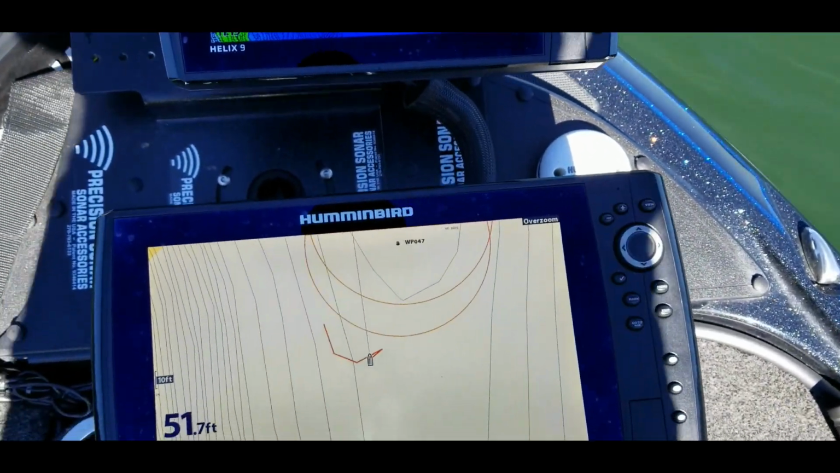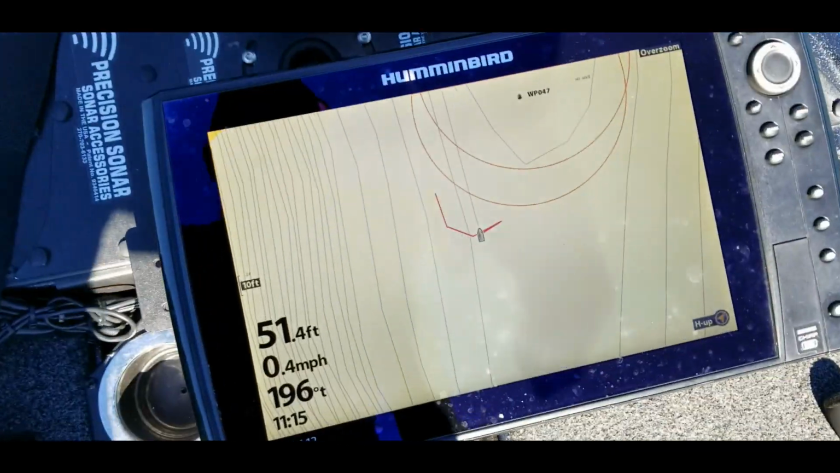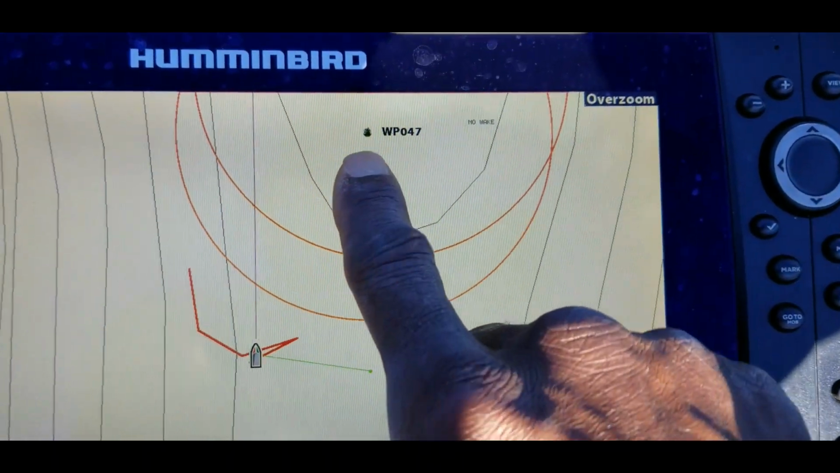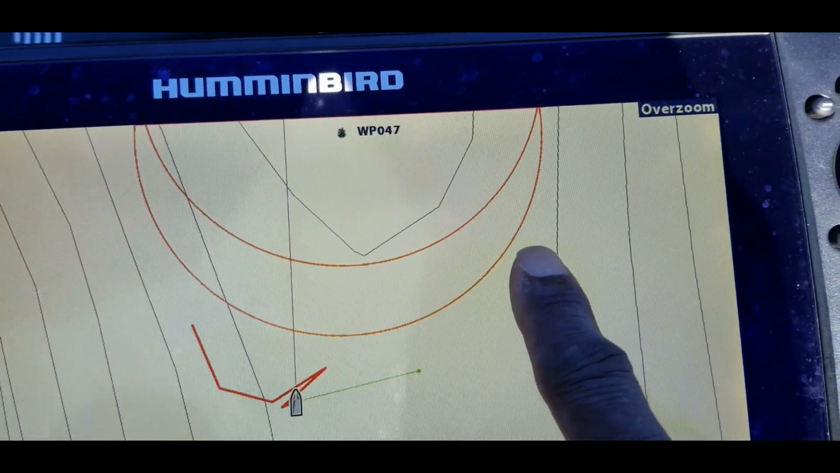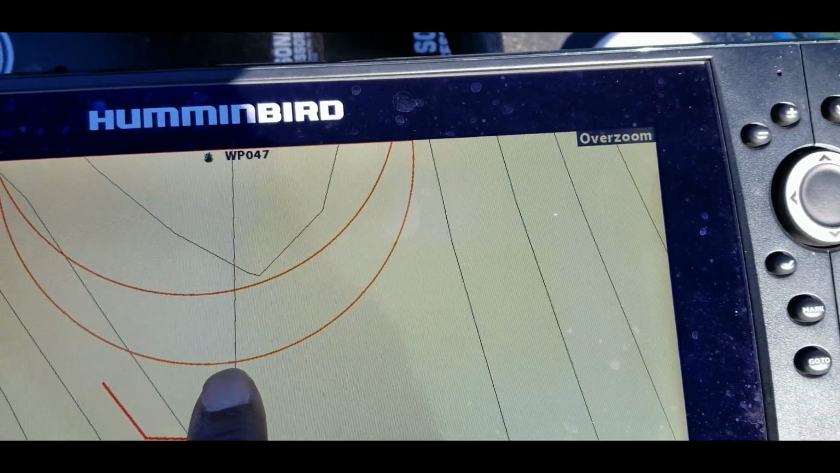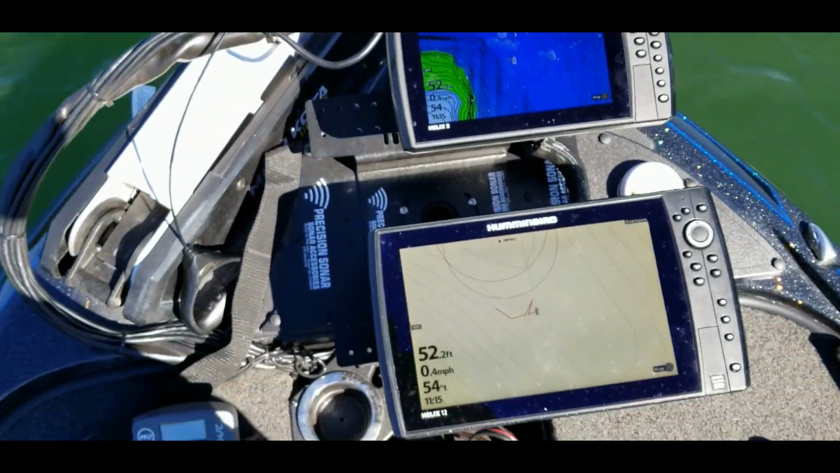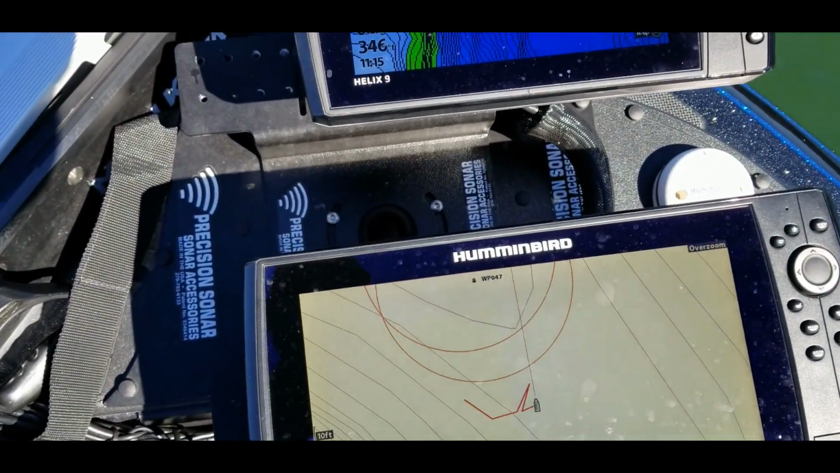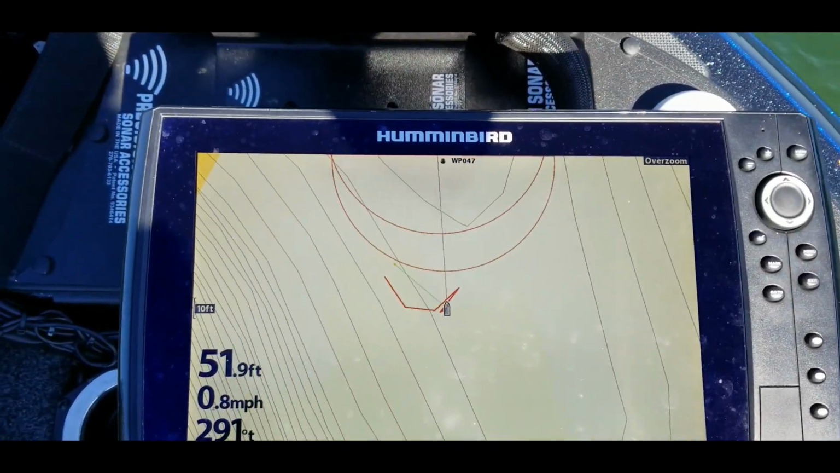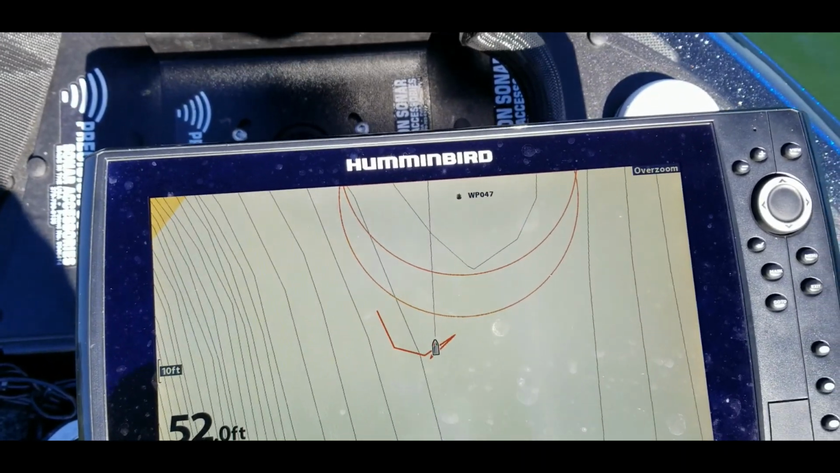All right, now what we're looking for is that waypoint 47. There's the waypoint right here, and this circle right here is at a 65 foot radius around that waypoint. So we're going to get right on top of that line, and once we hit that line, we'll know we're at 65 feet. And I can already tell you that 65 feet is going to be very close.